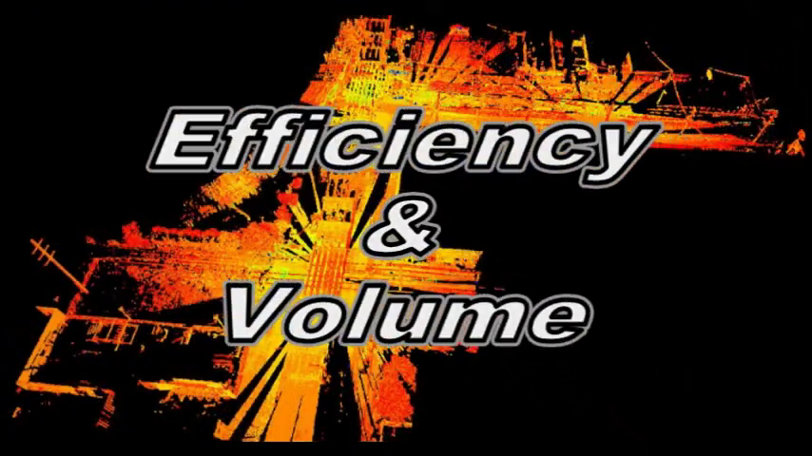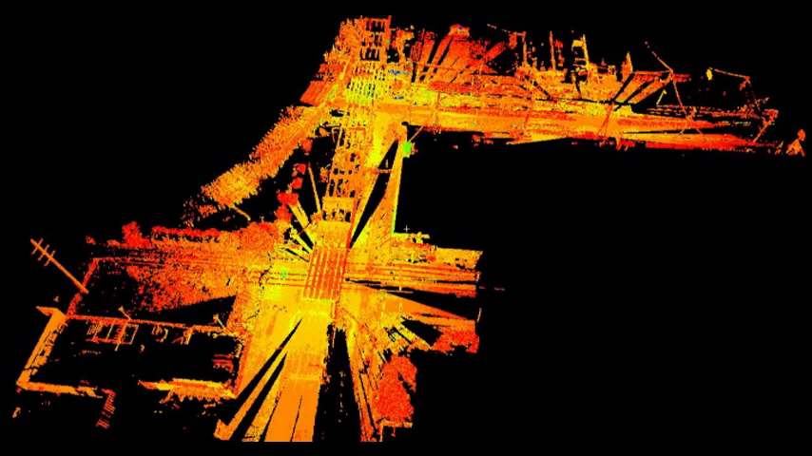Efficiency and volume. Scanners collect millions of measurements on every feature within their range and line of sight at a rate unmatched by other methods. This thorough data collection process eliminates the need for return visits to sites. Everything scanned is archived so that additional data can be harvested from the scans as the need arises.